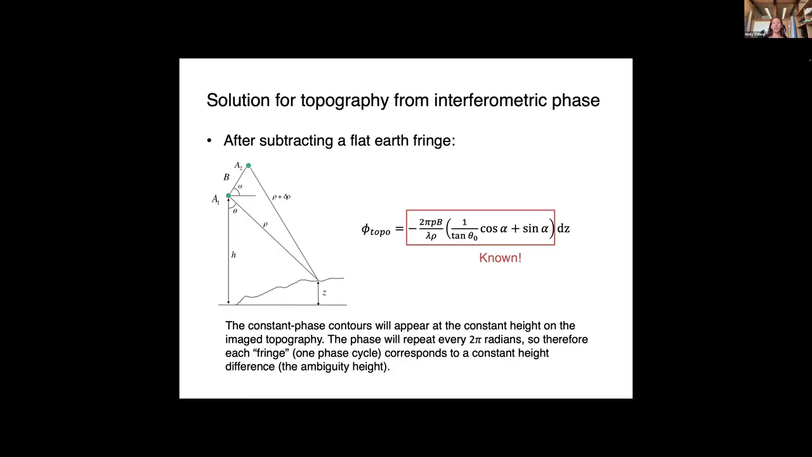This accounts for the predictable fringe pattern in an interferogram that's caused by the curvature of the Earth. The Earth is referenced to some ellipsoid, and this is the expected amount of phase due to the Earth's curvature. Once we subtract off the flat Earth fringes, we can solve for topography.